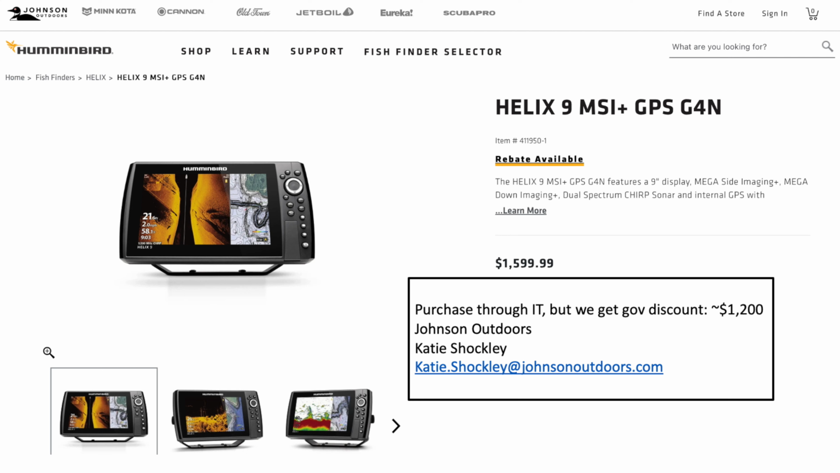If you're looking to purchase one of these, you do have to go through IT. We just recently bought one and it needs an IT tag on it. So go through IT, you have to put in bids, and I would suggest putting in a bid with Johnson Outdoors through Katie Shockley. We put one of our bids in through them, and they gave us a government discount, so we got the price of this unit down to about $1,200.